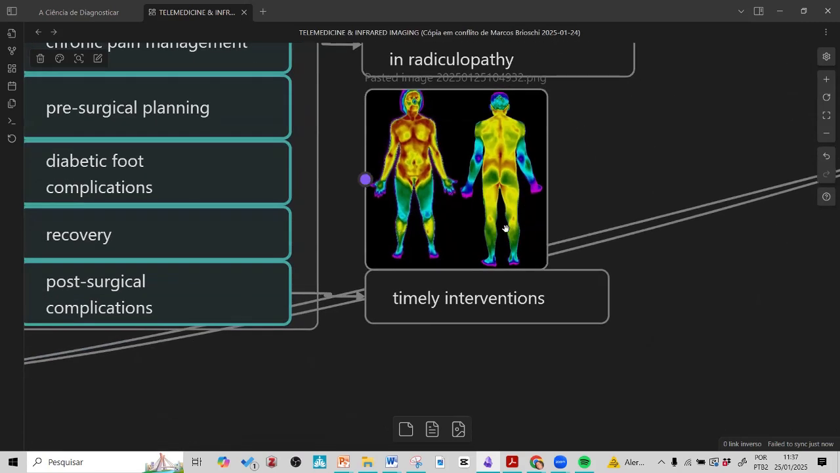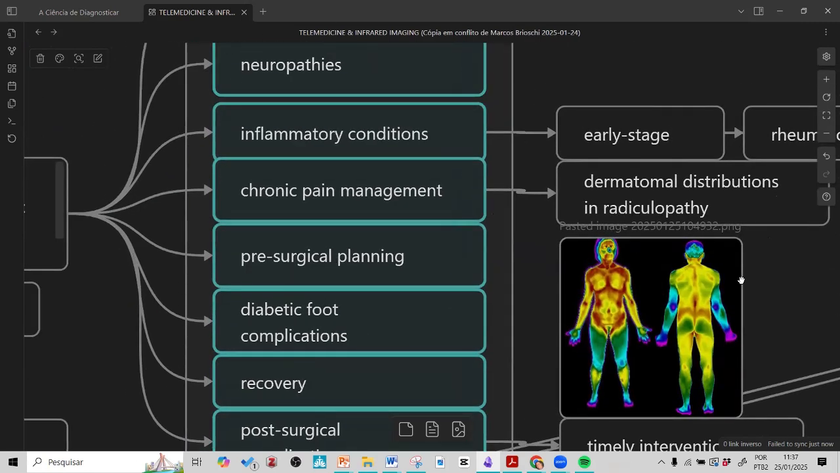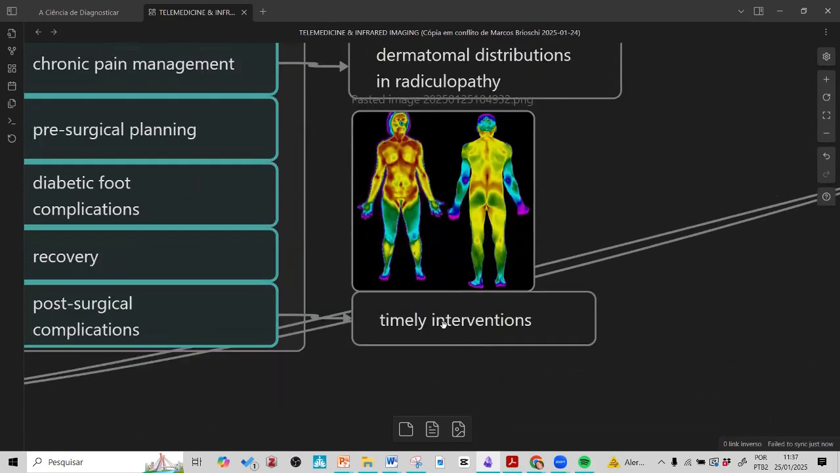And sure, full body imaging is the best approach. We can do parts of the body, but full body with a lot of images, not just 2 images, but with 132 images, and with these images, we can have a full approach of the disease for early stage diagnosis, and especially focus on timely interventions.